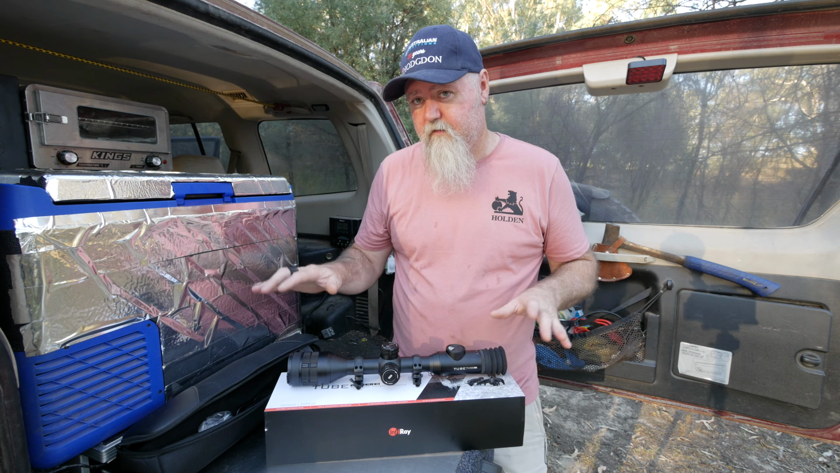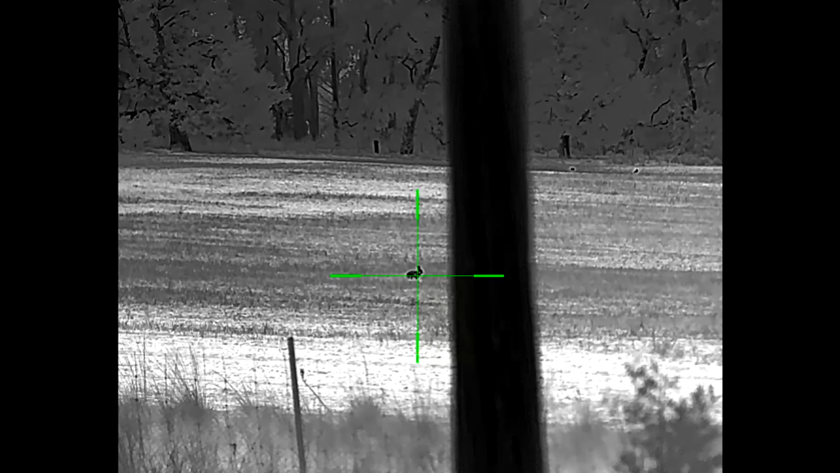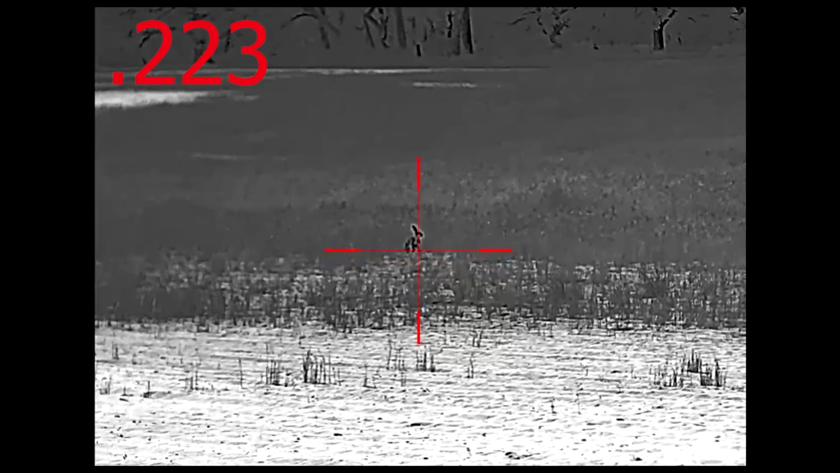I haven't used all the devices from all the companies, but I do shoot with other people, and sometimes they've got other brands in high end, and I would say this is on par or very, very close to any flagship model that any of the other brands are doing, in how it actually performs. So I'm really happy with that.